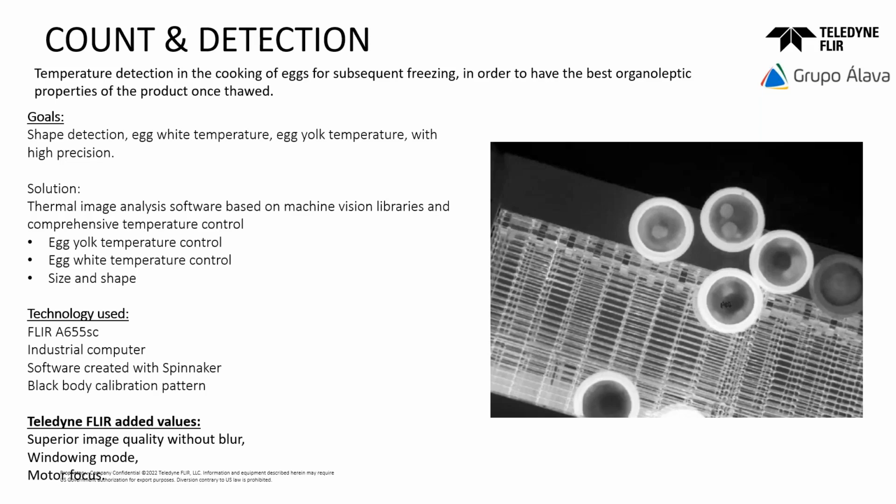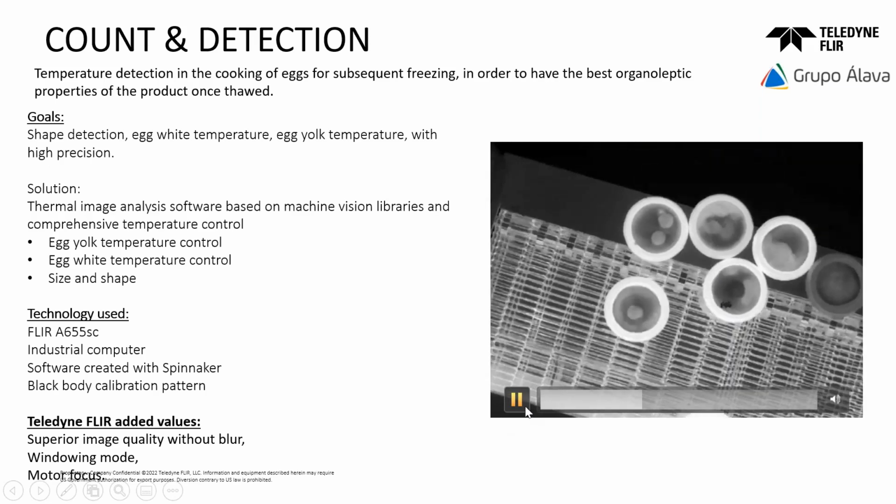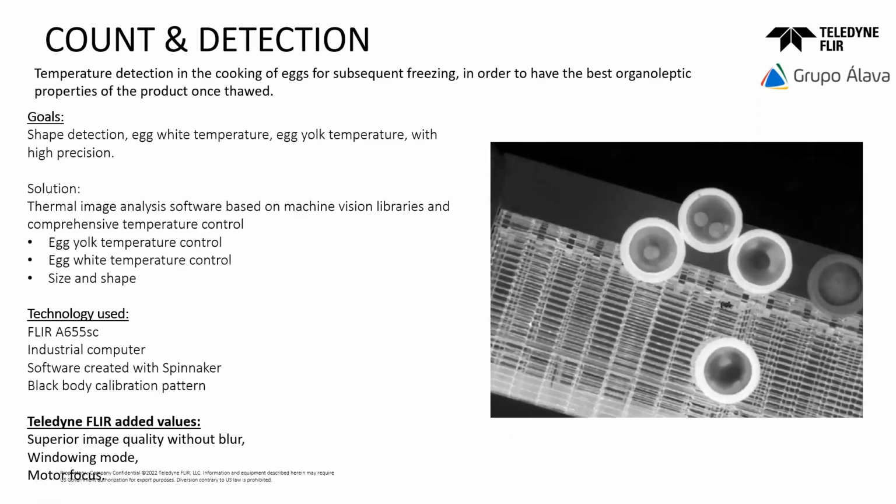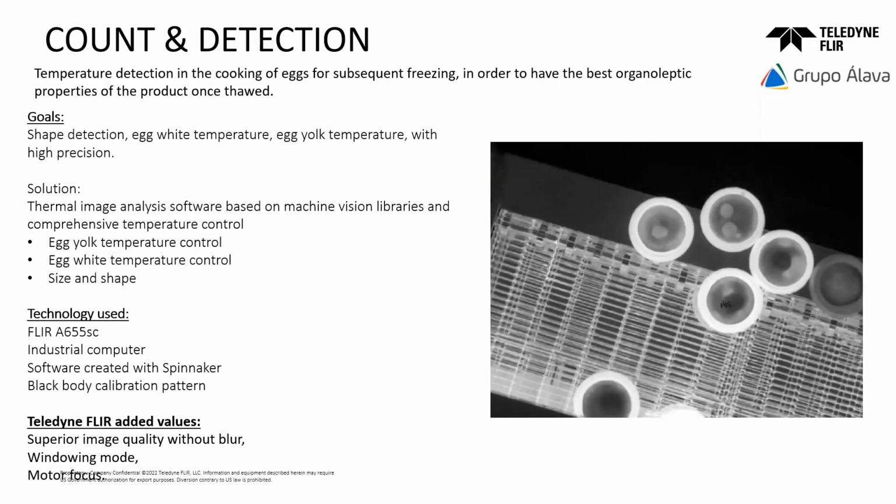For this proof of concept, we use a Flir A655. For me, it's one of the best thermal cameras in the Flir catalog. With this camera, we have a perfect definition on the edge of the egg. I mean, we can see the edge perfectly.